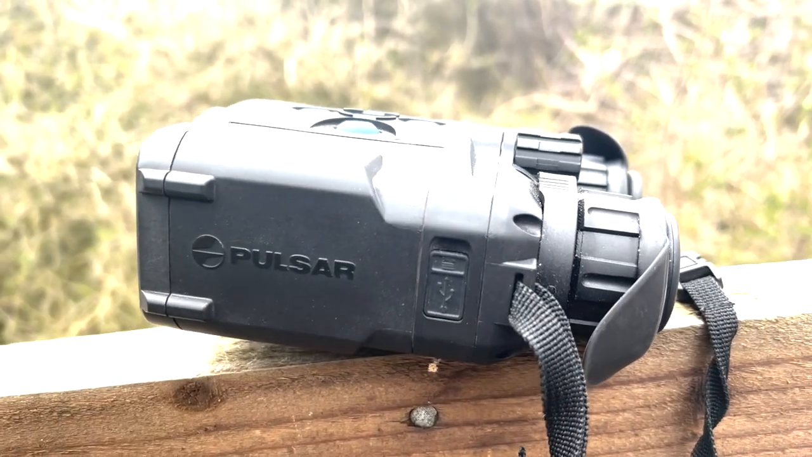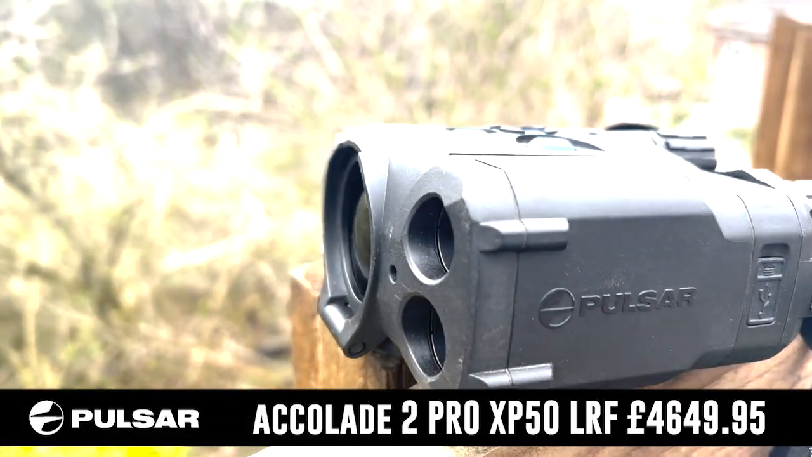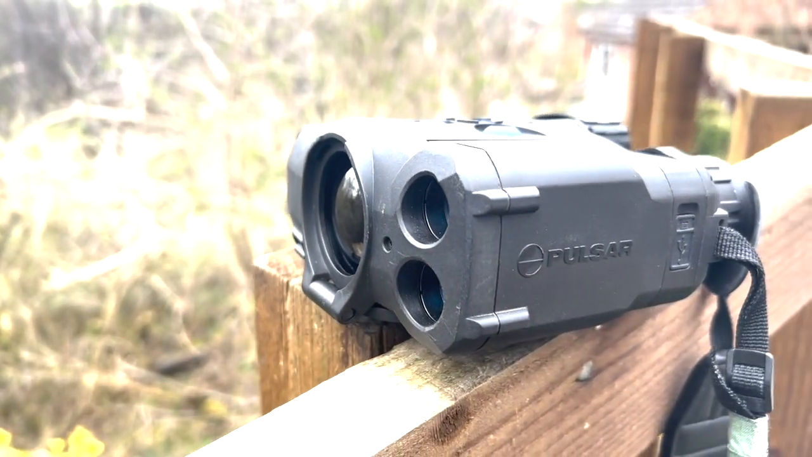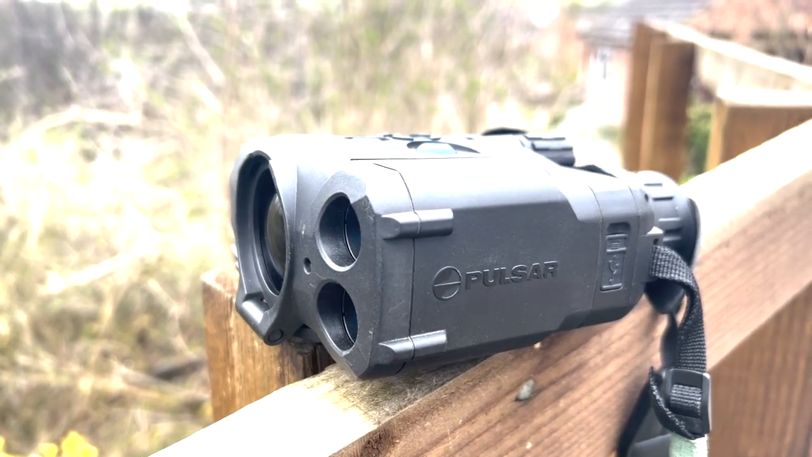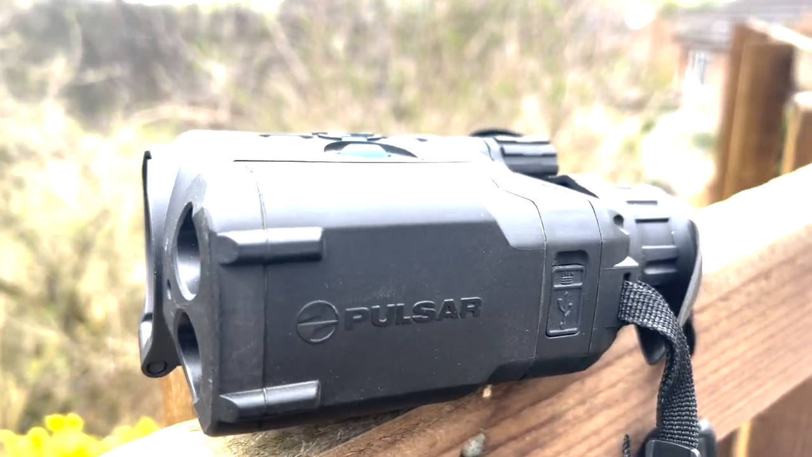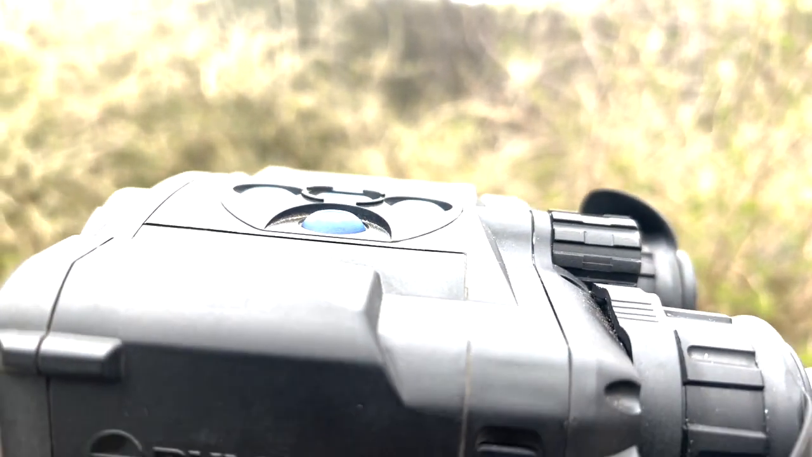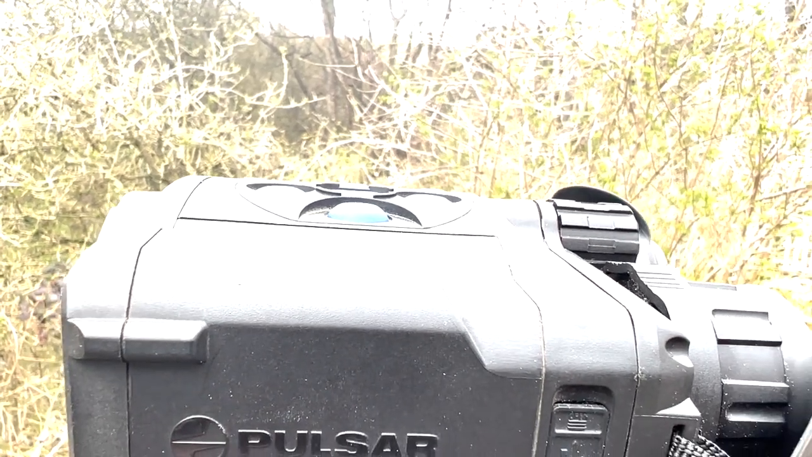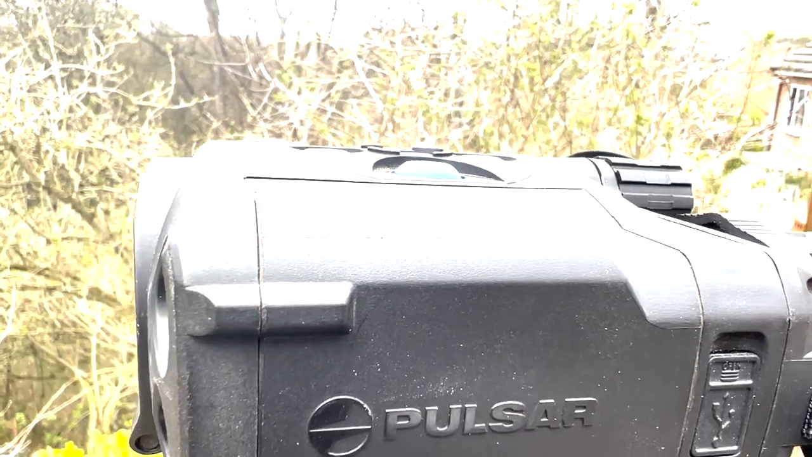So then you've got the Accolade 2 XP50 Pros. These are a binocular configuration. The objective lens there and the built-in LRF, boasting a 640 times 480 sensor, a 2.5 base mag to 20 digital zoom, 1800 meter detection range, and a 1000 meter LRF with an AMOLED display inside it.